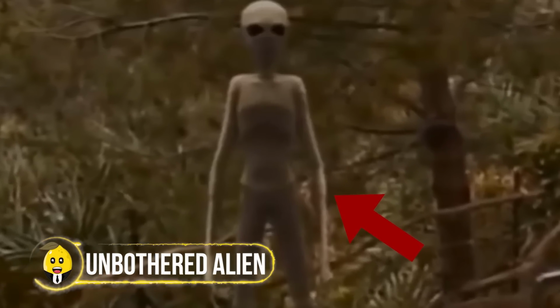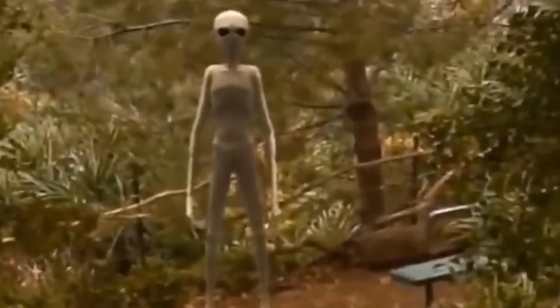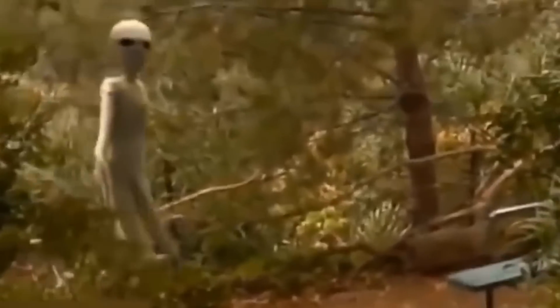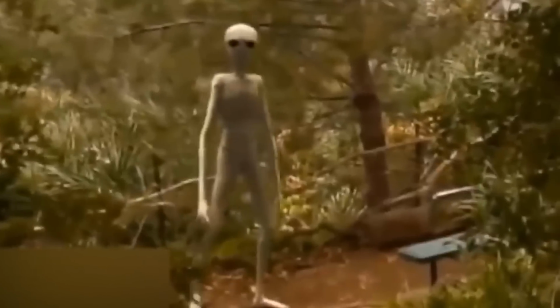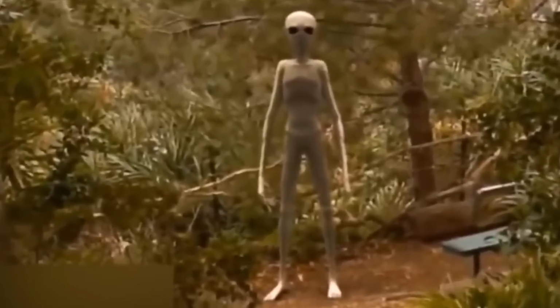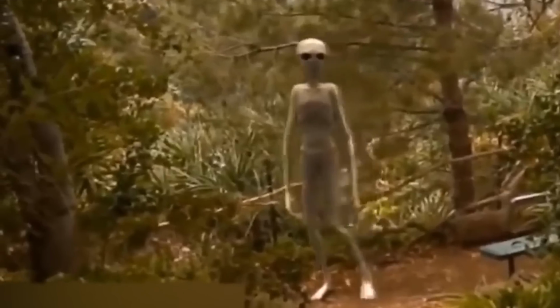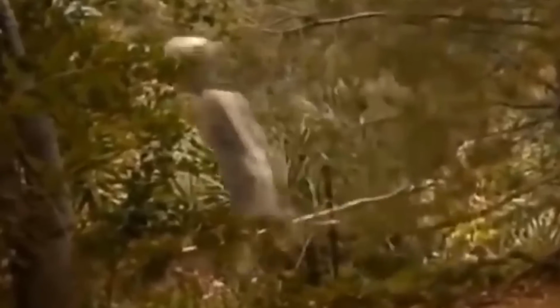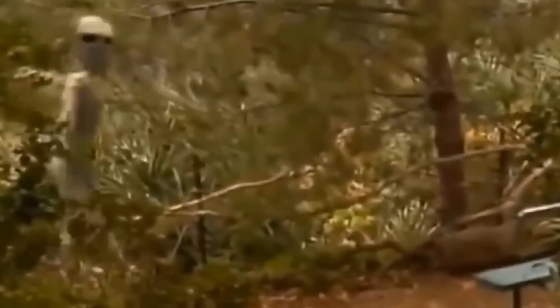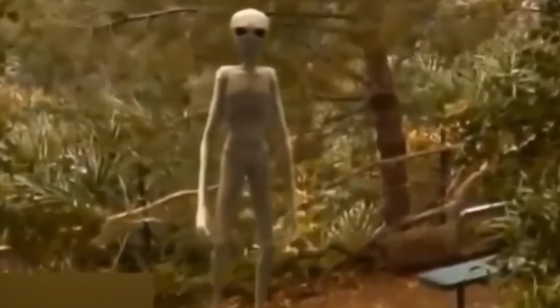Unbothered alien. Considering the lengths that aliens are known to go to just to hide themselves, this one didn't seem to bother. An explorer was strolling through a forest in Peru until his path crossed over with this alien. Instead of showing any signs of fear or confusion, the tall, thin, and pale-skinned creature fit the definition of the textbook alien appearance perfectly. It confidently looked at the camera and reacted by just walking away, unbothered about it being seen. But what was even more strange was the fact that it came back. Maybe it was analyzing the trail camera, but this was a very clear alien sighting that left so many unanswered questions.